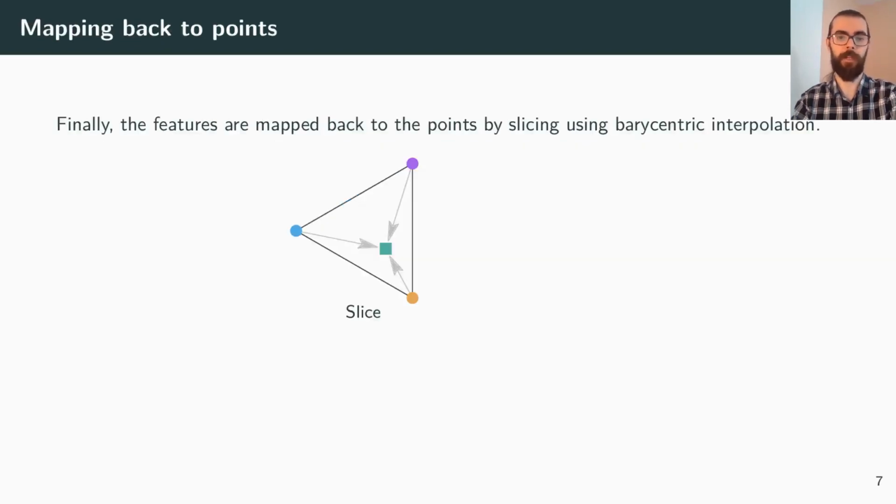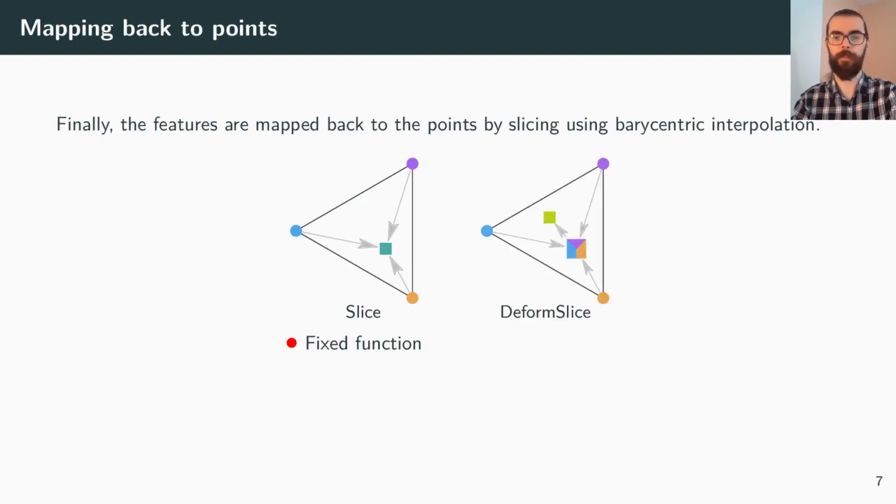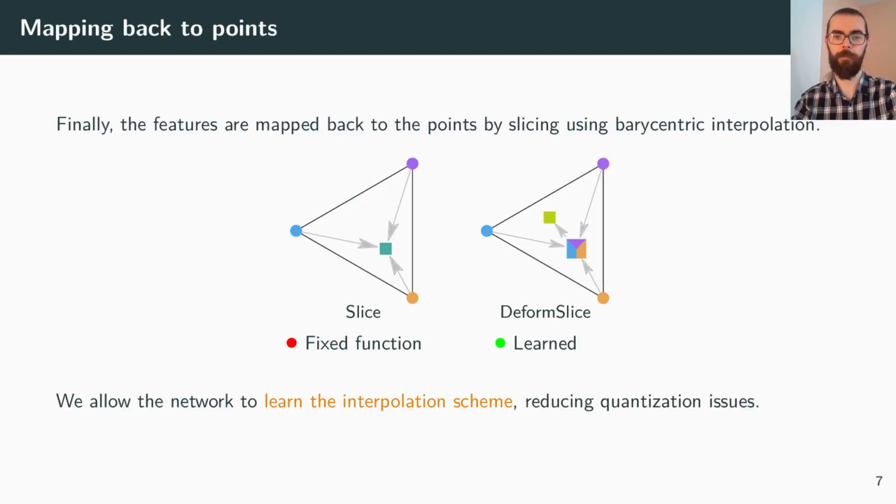Finally, the features of the lattice are mapped back onto the points using barycentric interpolation. However, this is a fixed function, which means it has no learnable parameters. Here we define the DeformSlice, a method which first gathers the features of the lattice and then regresses new barycentric coordinates. This has the advantage that it's a learned operation, which allows the network to learn a better interpolation scheme, further reducing quantization issues.